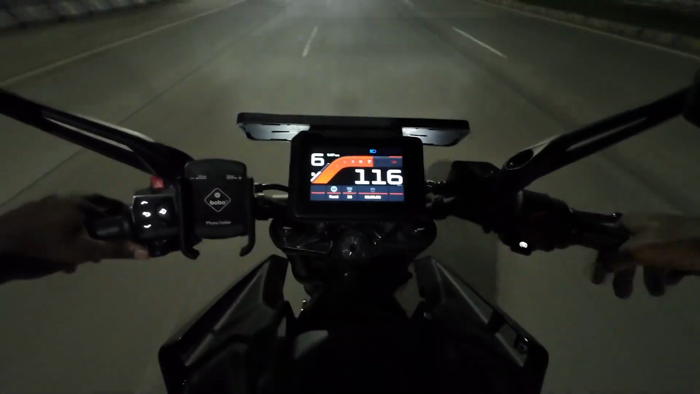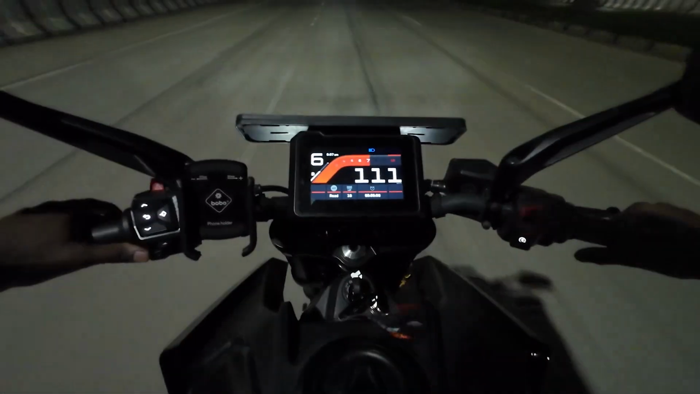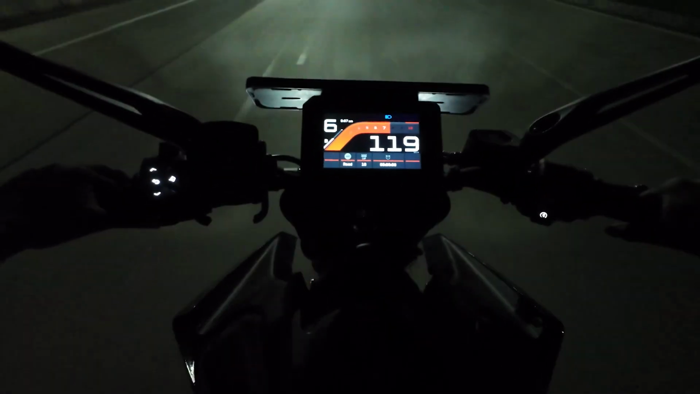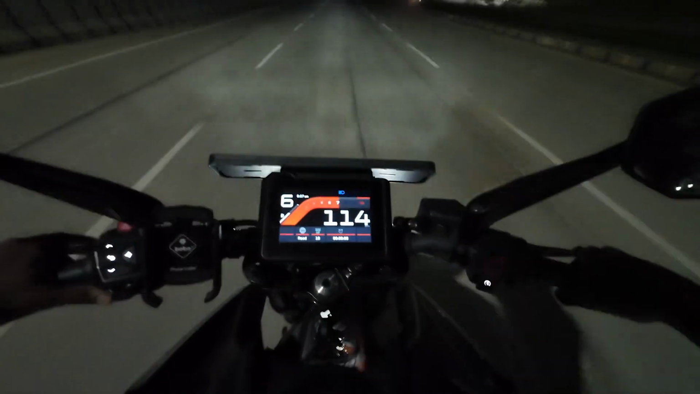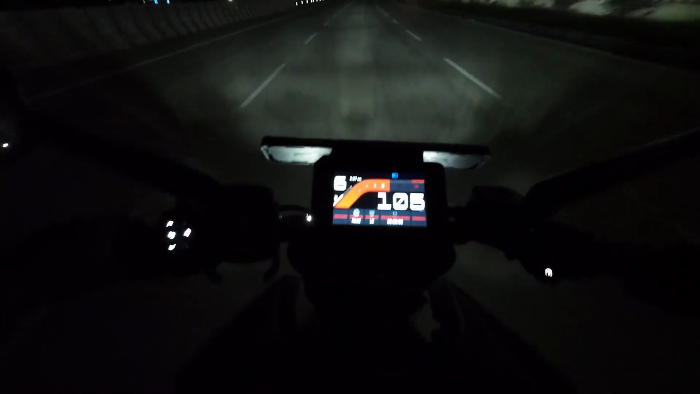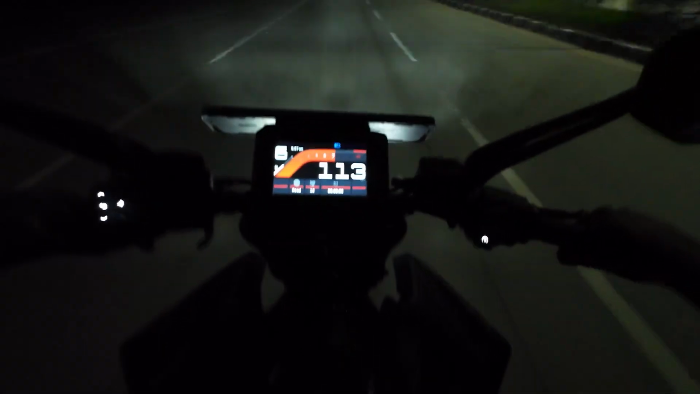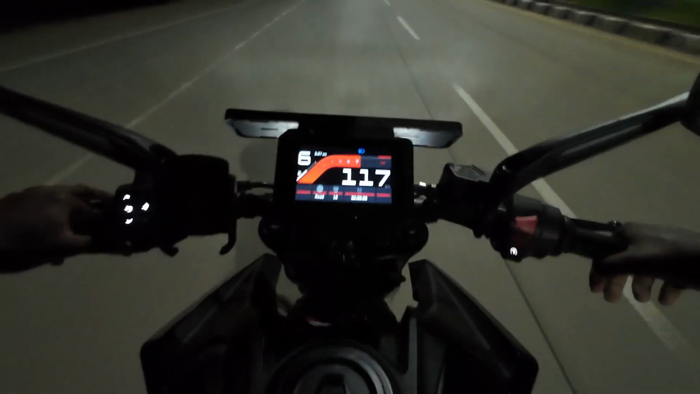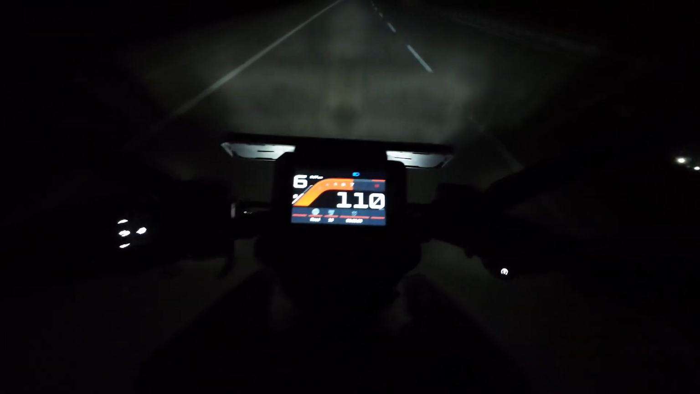I don't usually push motorcycles this hard when I'm not wearing the gear. Nevertheless, I have a place in mind, which is a fuel pump. It's a new one and it has pretty good lighting, so I'm trying to get this camera to that place, and I want to see how the video looks under that lighting. Okay.